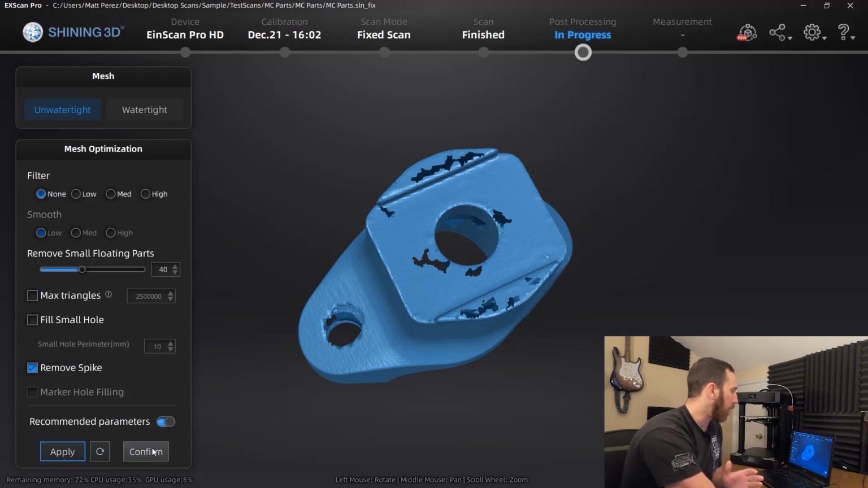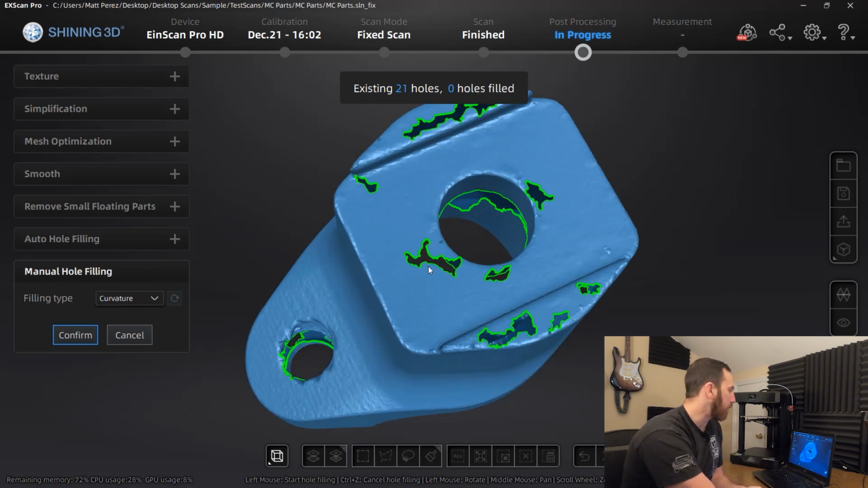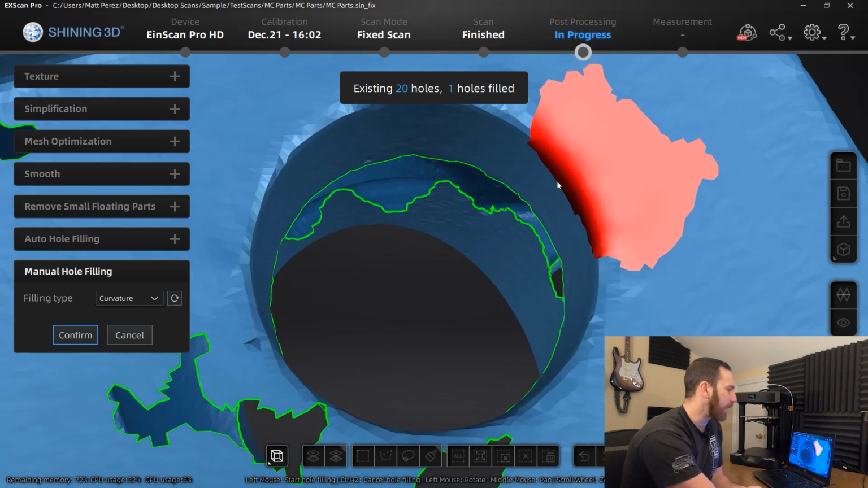But again, it's all about gathering that raw data and then processing it downstream rather than worrying about processing it now. There are options at this stage which are destructive. So if you delete any of this mesh, it's gone. But we can do things like manual hole filling. Now, when you do this, note that a lot of these holes are right around the edge of the part, which means that if we select them, we are going to be affecting the edge of that hole.